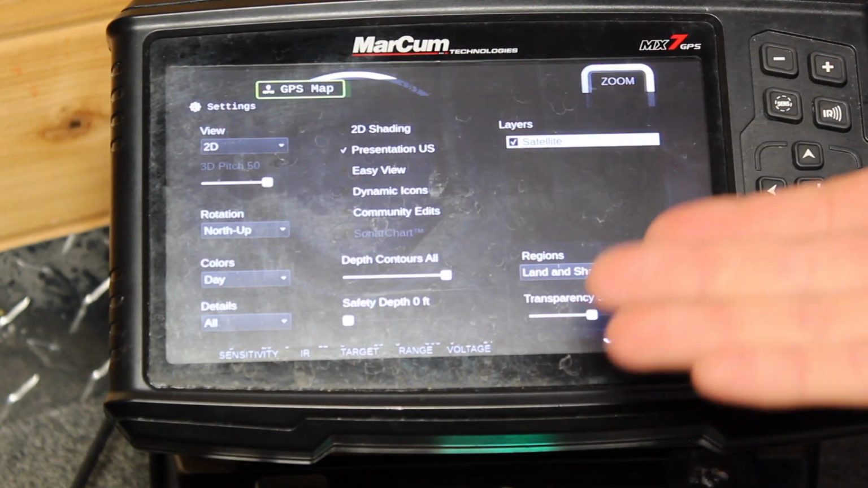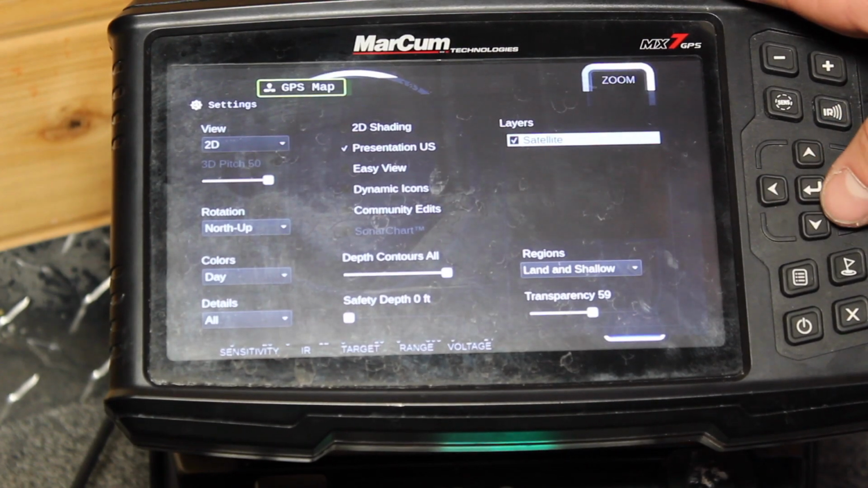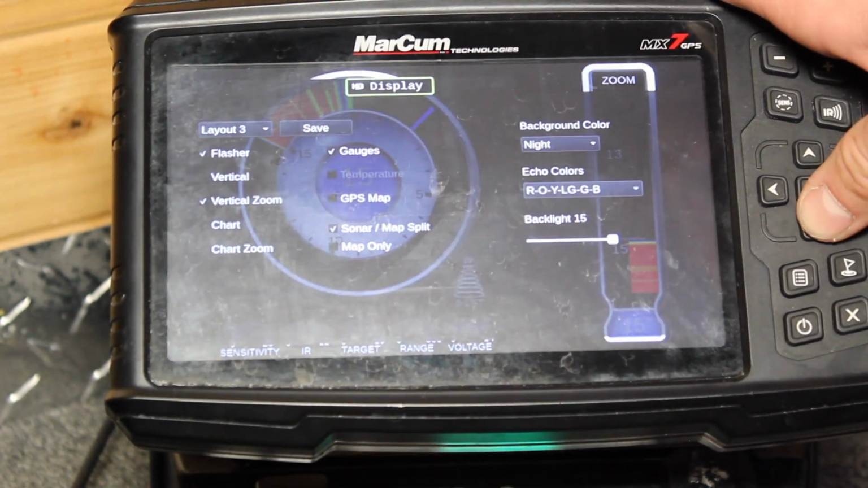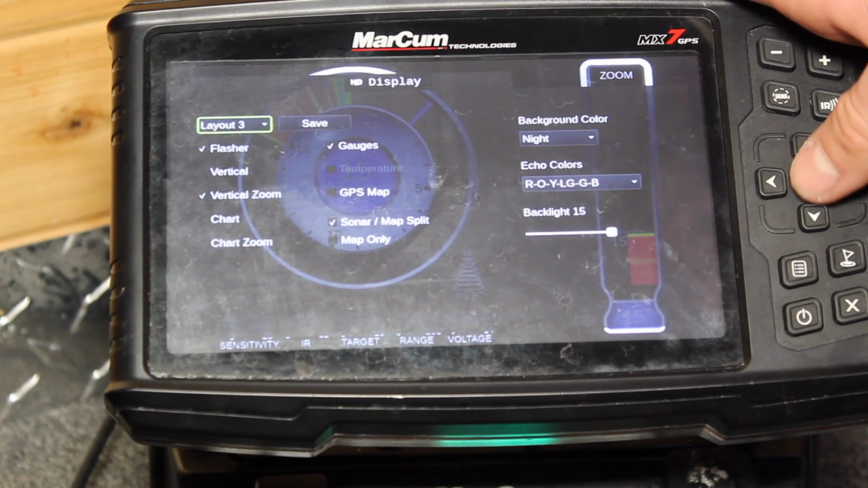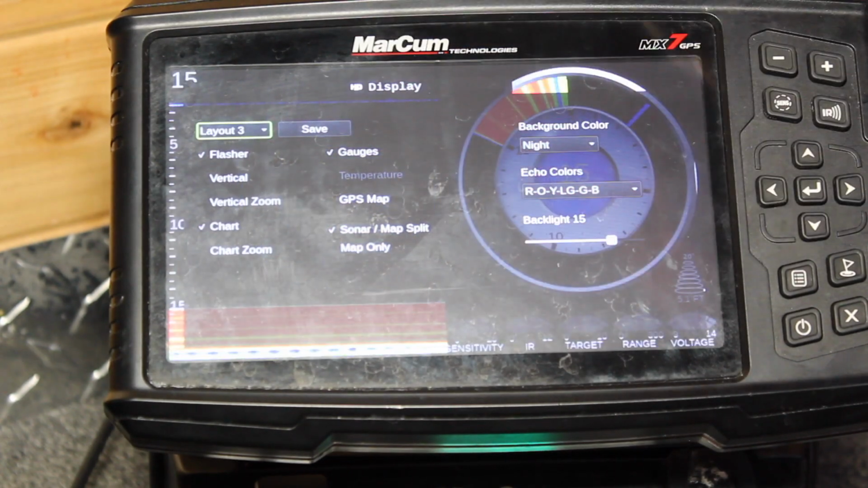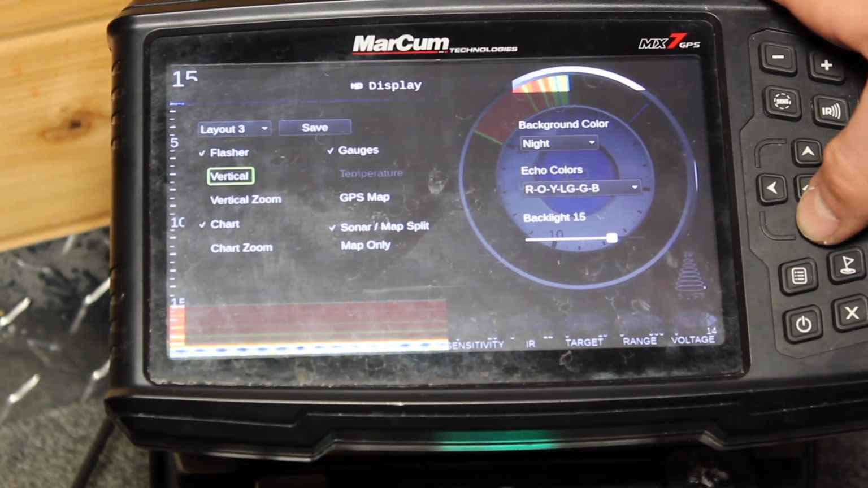I'm not going to go over any of these GPS map features just because I do not have a GPS chip in here to show you guys how it works. Then display, this is another pretty simple one. You can save 4 layouts here, and so that way if you want a quick switch between them, you can. But I'm going to keep mine on layout 3 here.